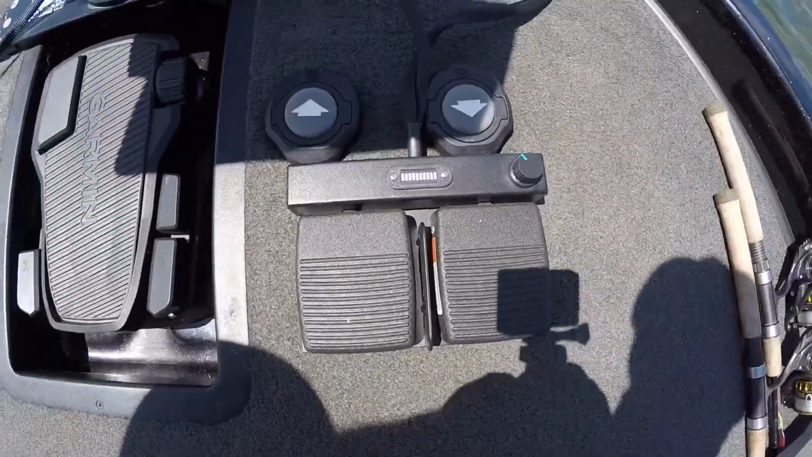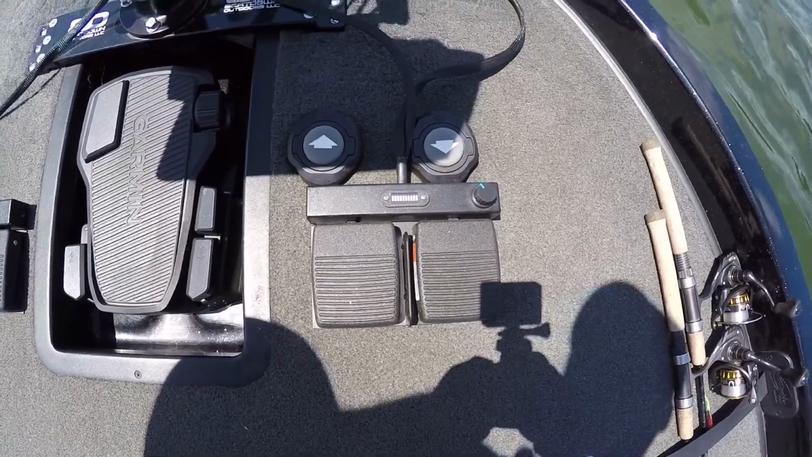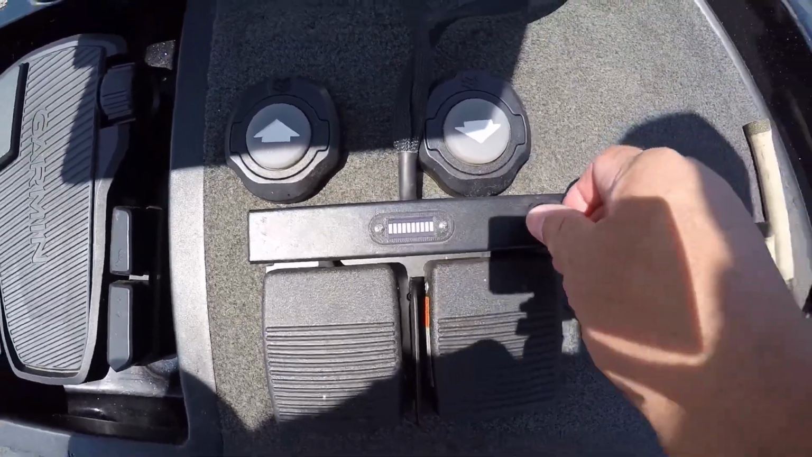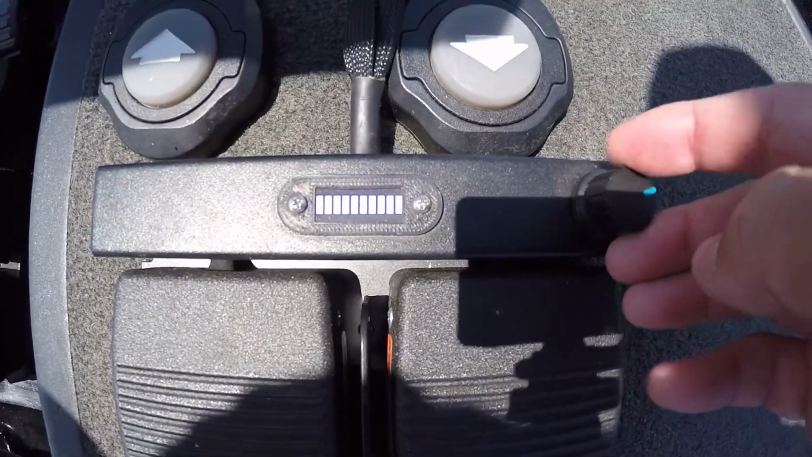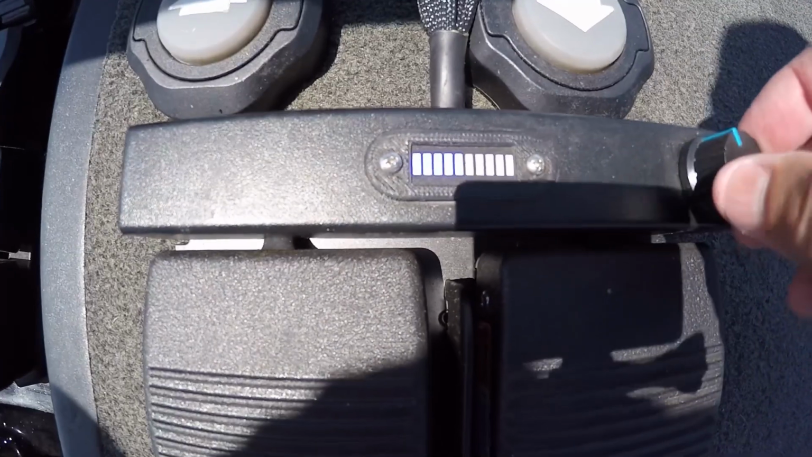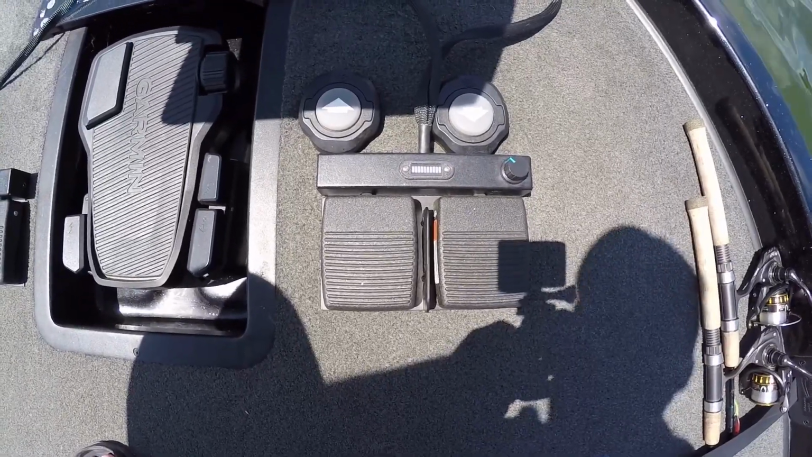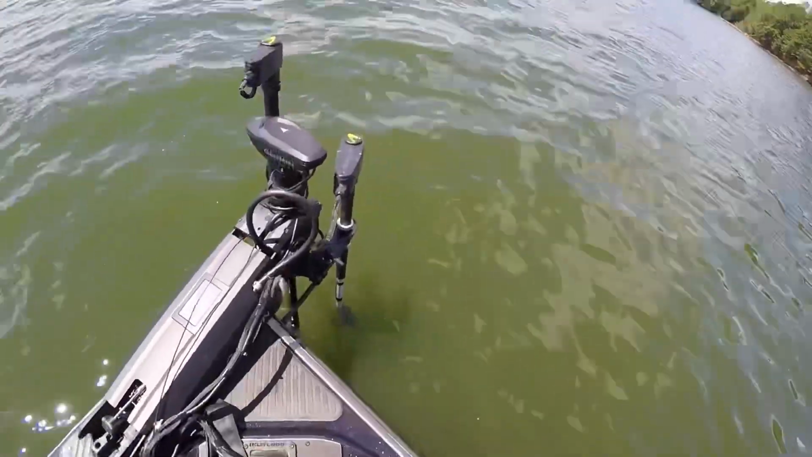Here is the pedal. As you can see, it's the same one for the TruScan. It's got variable speed, and it's got an indicator. All right, that's the variable speed, which the Pro model does not have. I'm going to show you what they look like when they're installed.